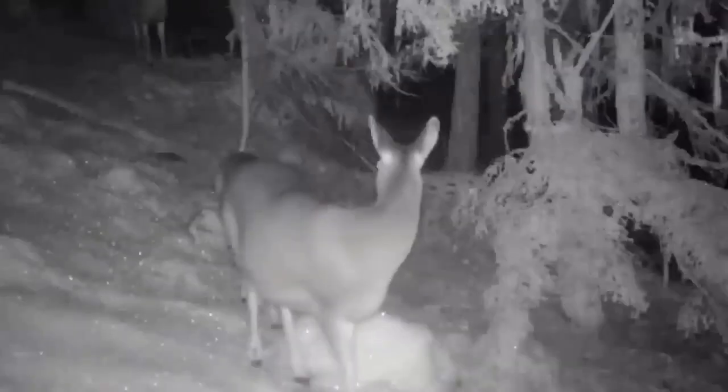From UFOs to crazy-looking creatures, trail cameras are known for capturing some interesting things. But some of these can be terrifying. These are some of the craziest creatures trail cams captured, and what was captured here will make your skin crawl. What the f is this thing?